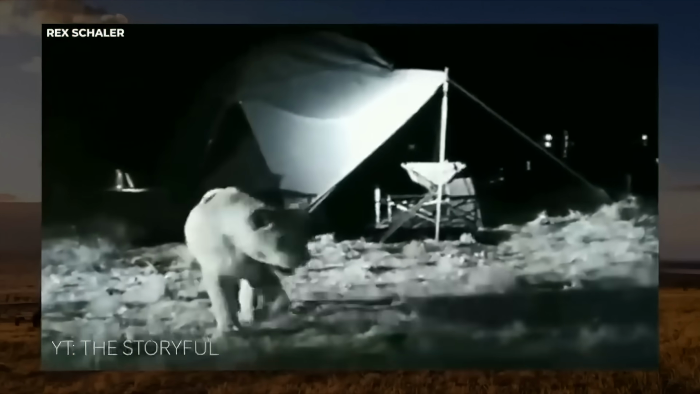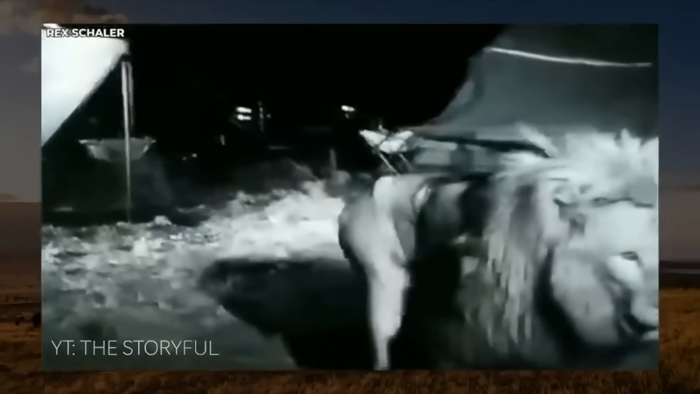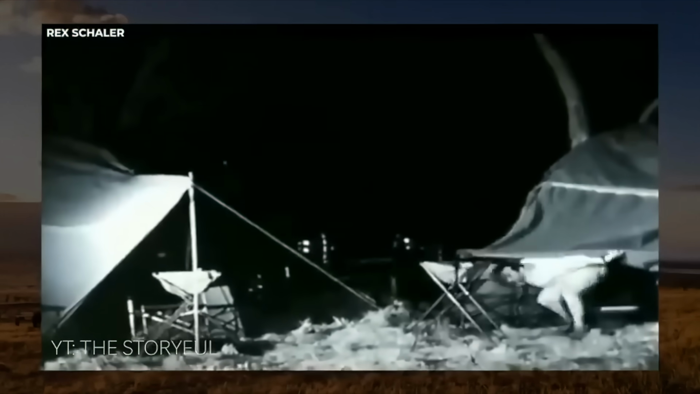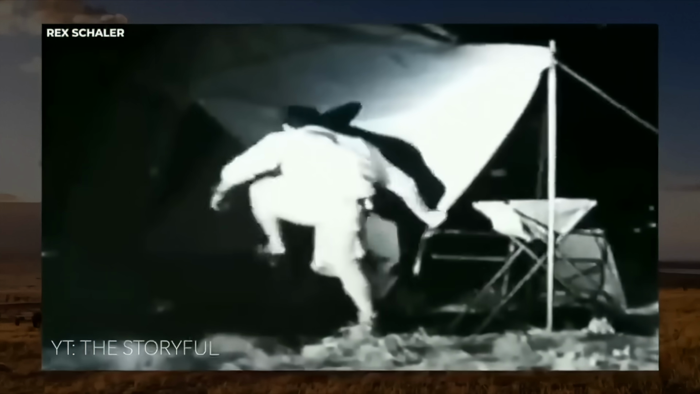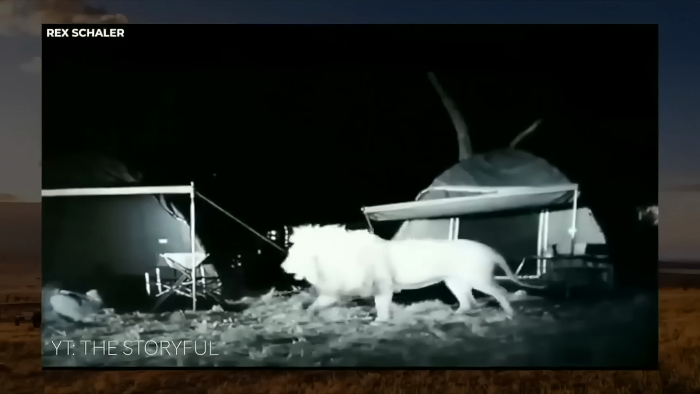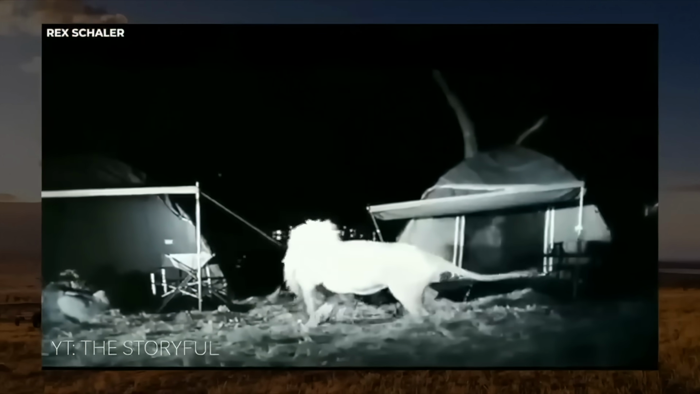The female lioness is the first to lose interest, and luckily her male companion follows. After the lions leave the area, the man quickly hops out of his tent and heads to check on whomever he was camping with. When you decide to sleep in the brush of Africa, I'm sure something like this crosses your mind, but it's pretty scary for it to come to a reality.